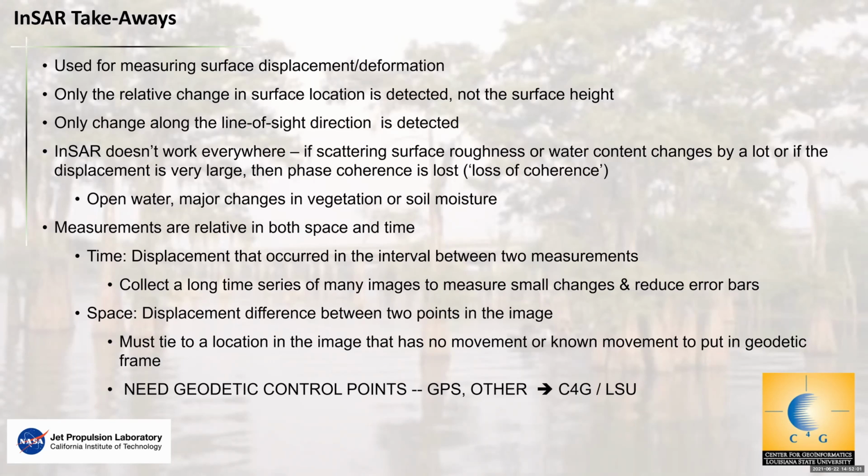And then last, which is really important for our collaboration with LSU, is that the measurements are relative in both space and time. In time, you're taking two measurements, so you're measuring how much displacement occurred between those two times.